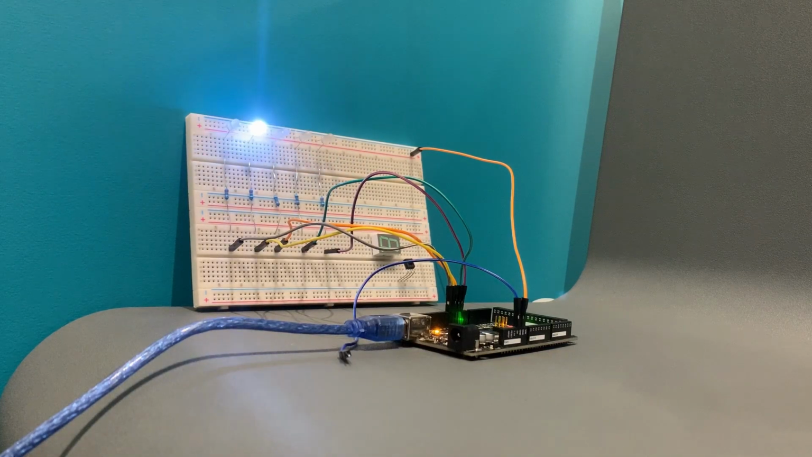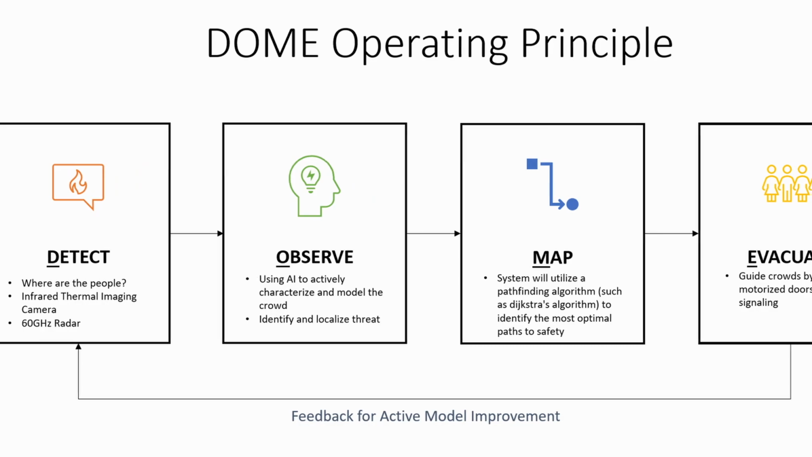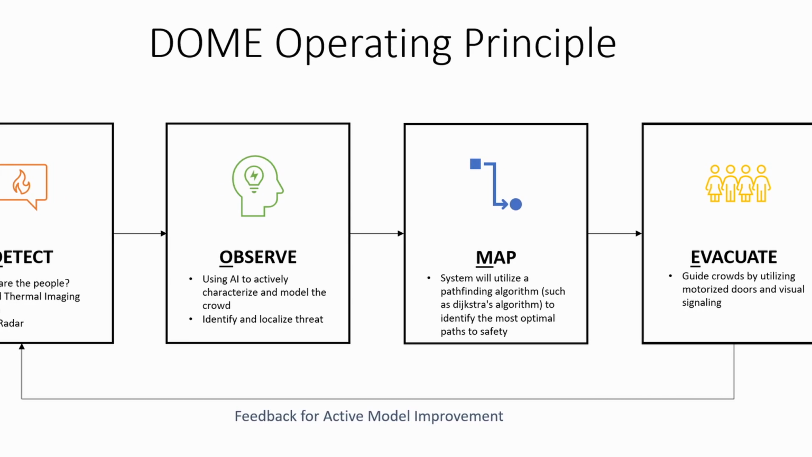After collecting and analyzing the data from our sensors, the system should be placed into the evacuation state, in which low-power LED lights located around the stadium on the floors, walls, and ceilings, similar to those in airplanes, will be activated to dynamically point in the direction of the nearest available exit.